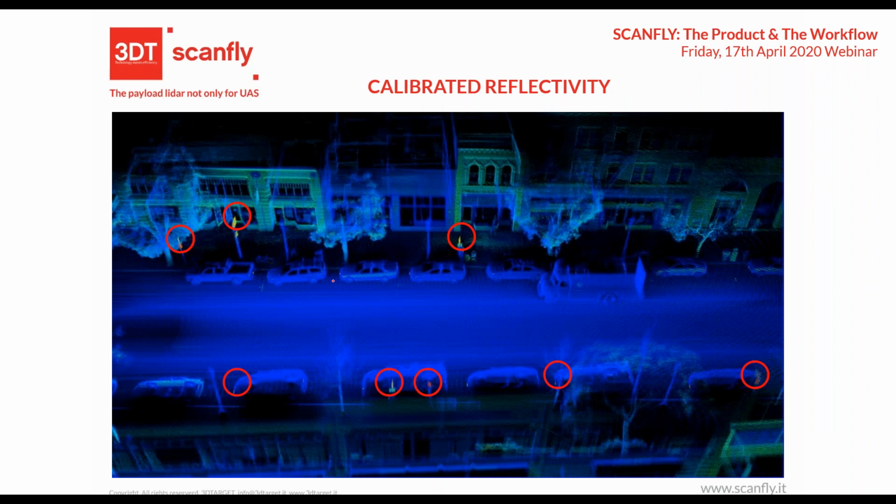Another feature of the Velodyne is the calibrated reflectivity. The scanner itself generates XYZ, or better, a distance measurement with the angle of the firing position, and can capture the quantity of light that comes back after being reflected by surfaces.